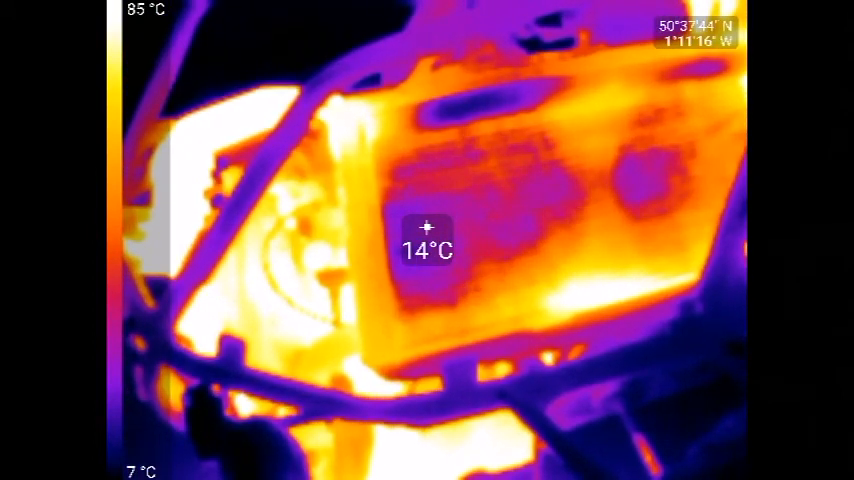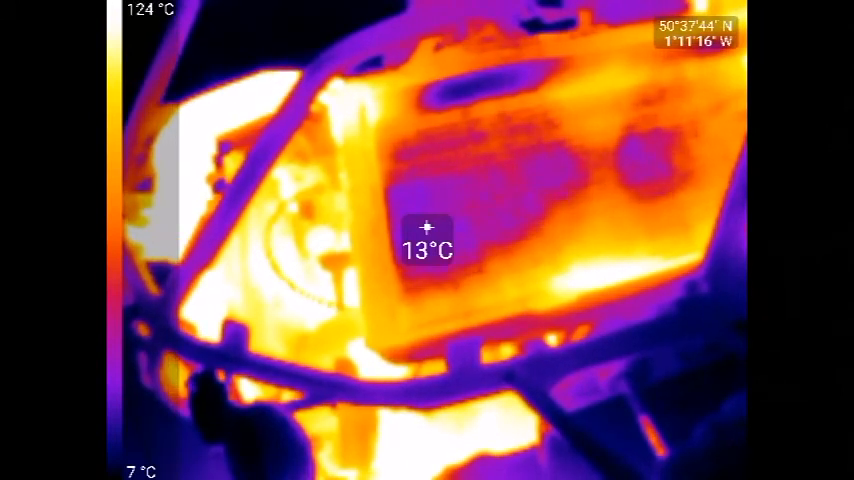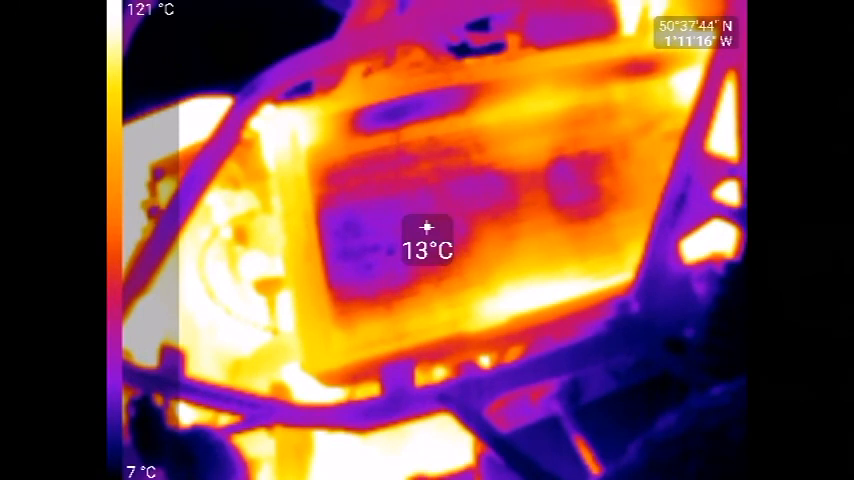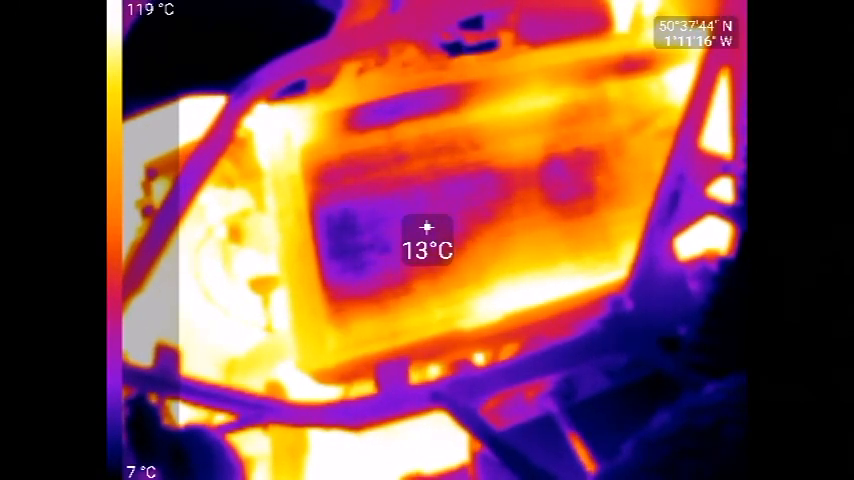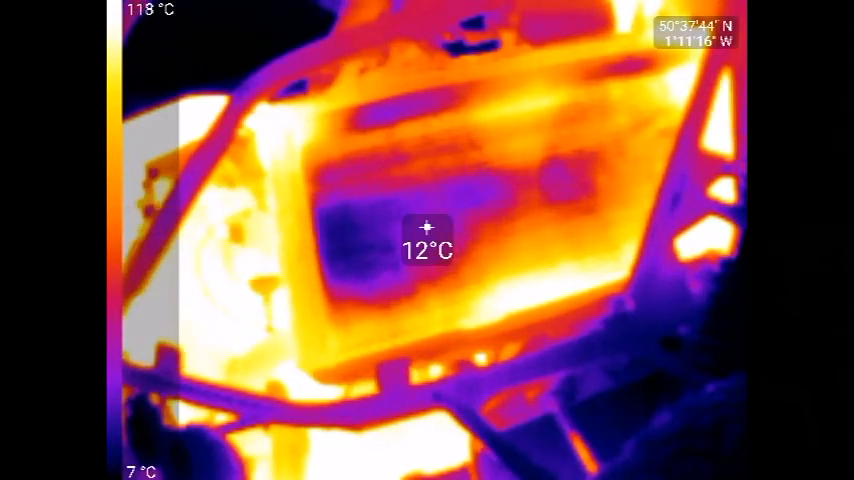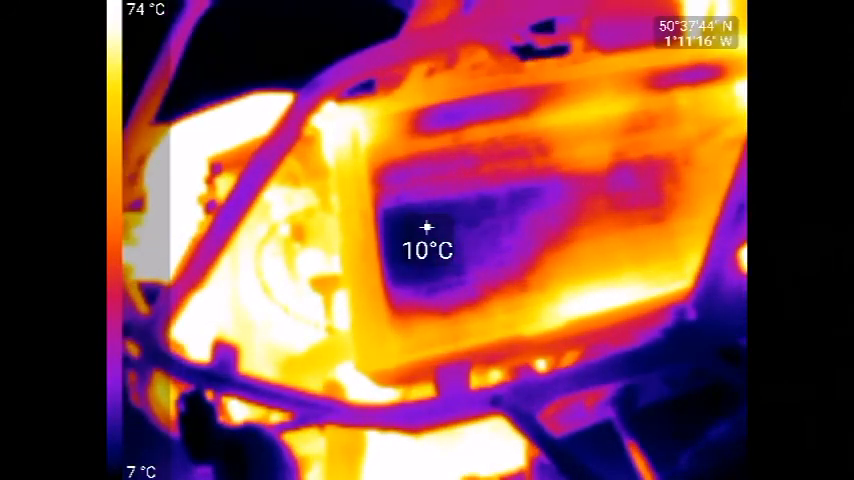This is dropping obviously in temperature wise, we've got some black areas up here now. You can see the black areas starting to grow here, so a significant drop in temperature.